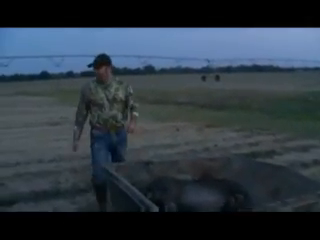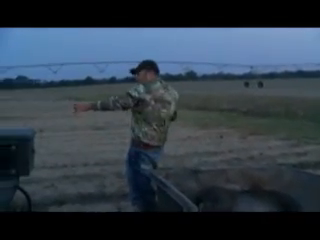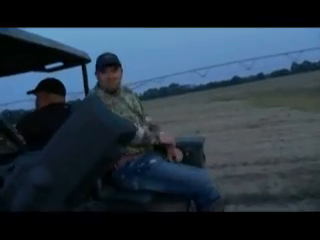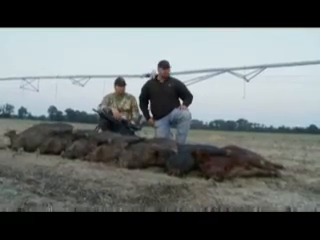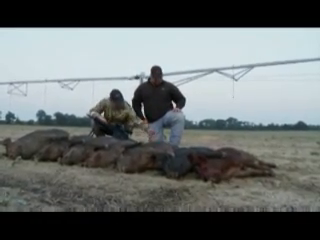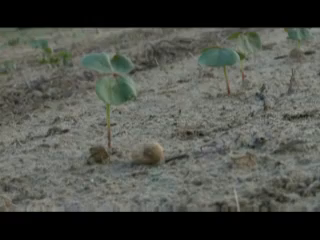There you go. Got to get these pigs off these peanuts. Definitely, you can see where we're sitting right here. This is mandatory. Destructive. There's some peanuts right there. And these pigs come in here and just violate these fields.